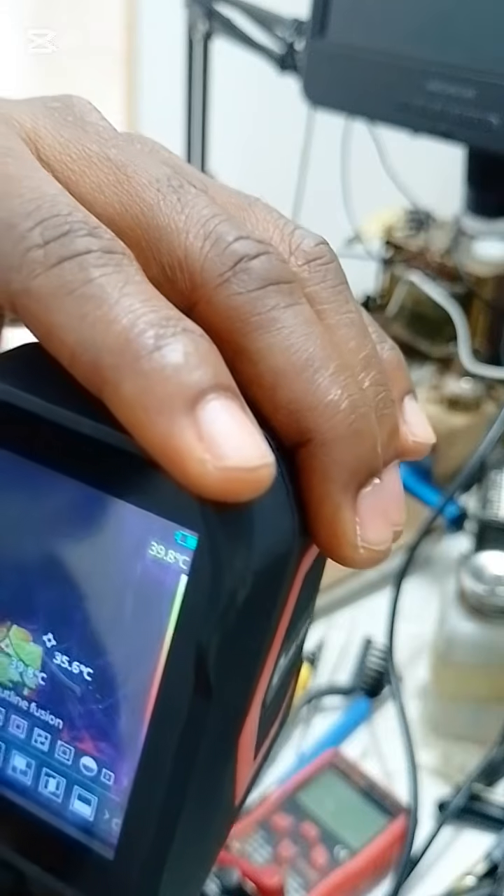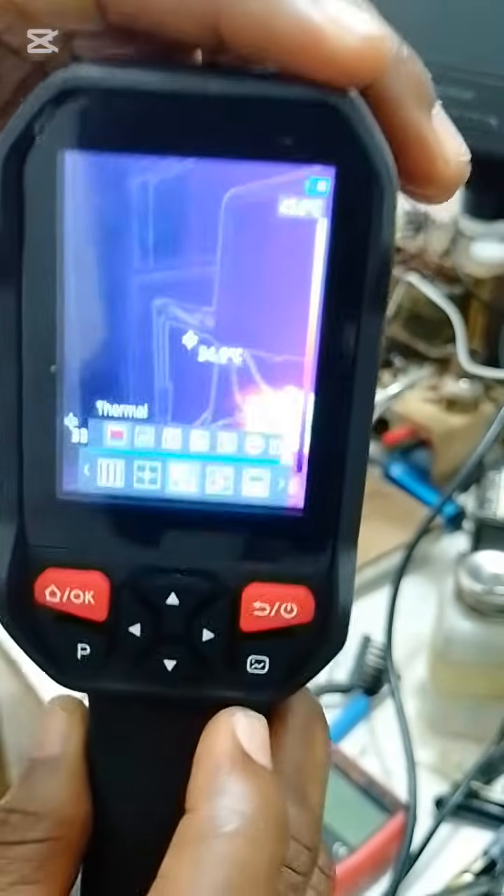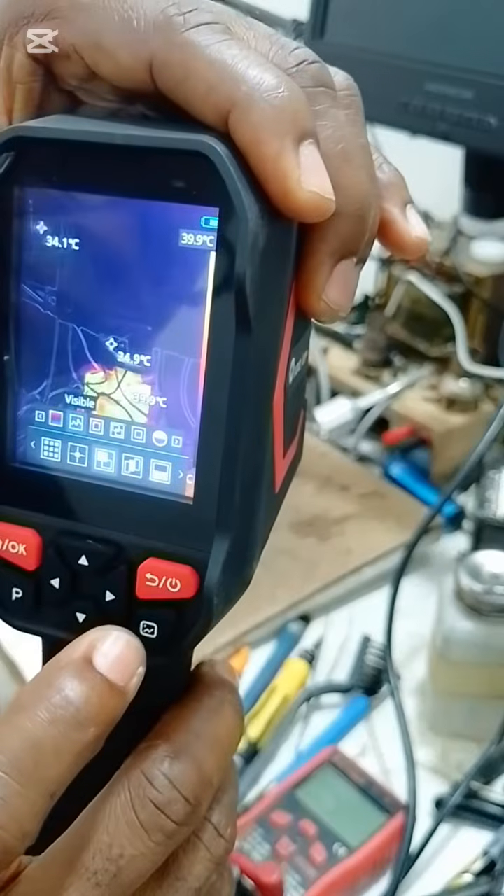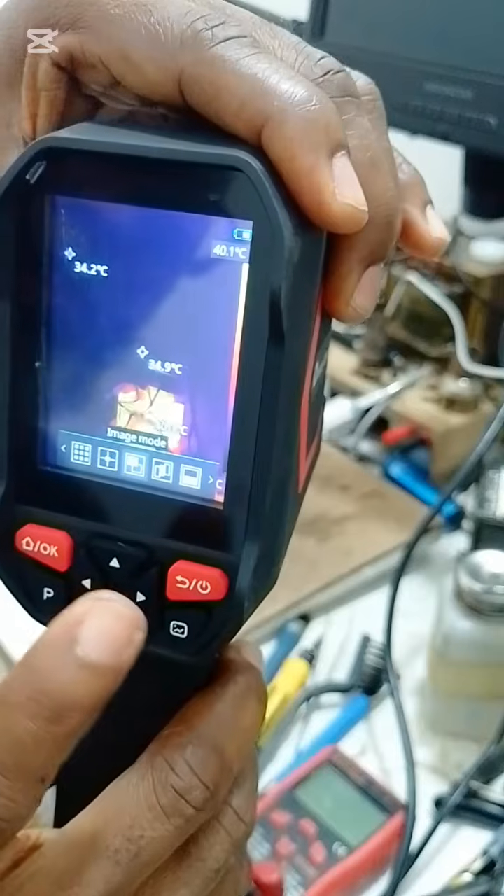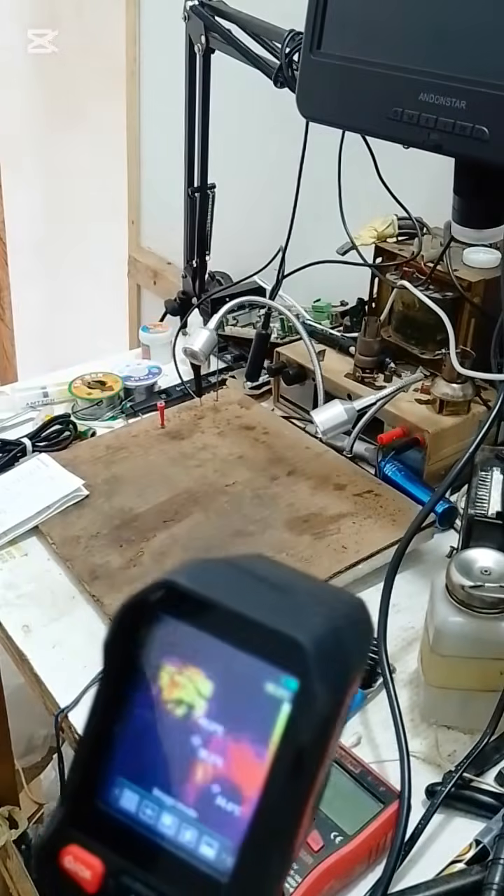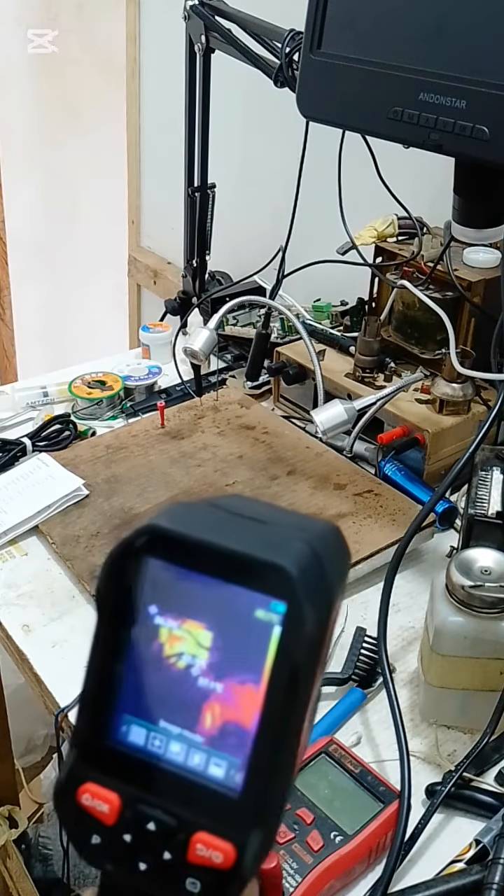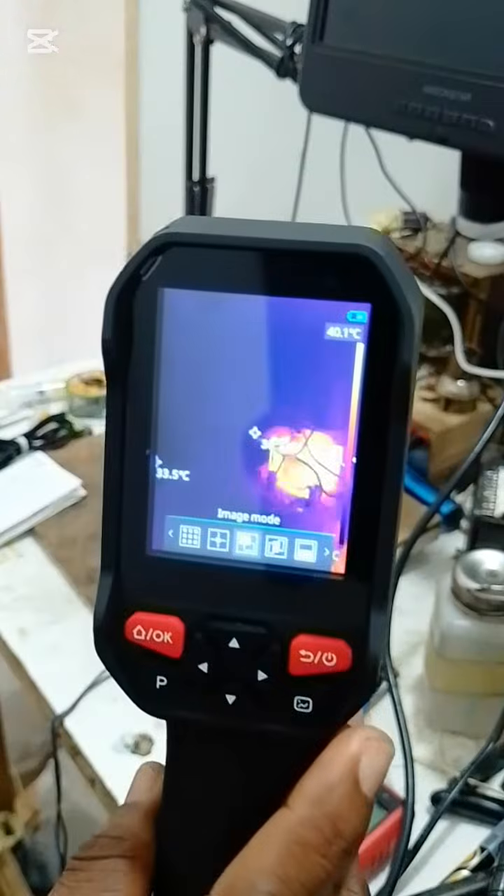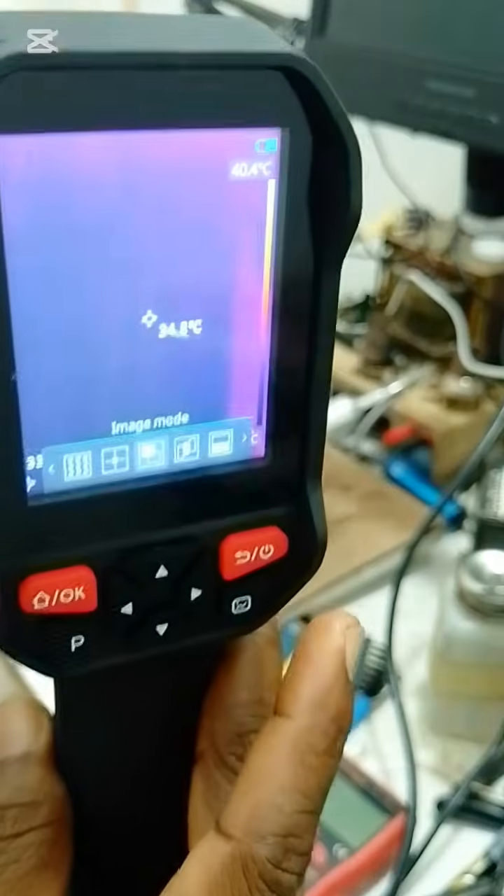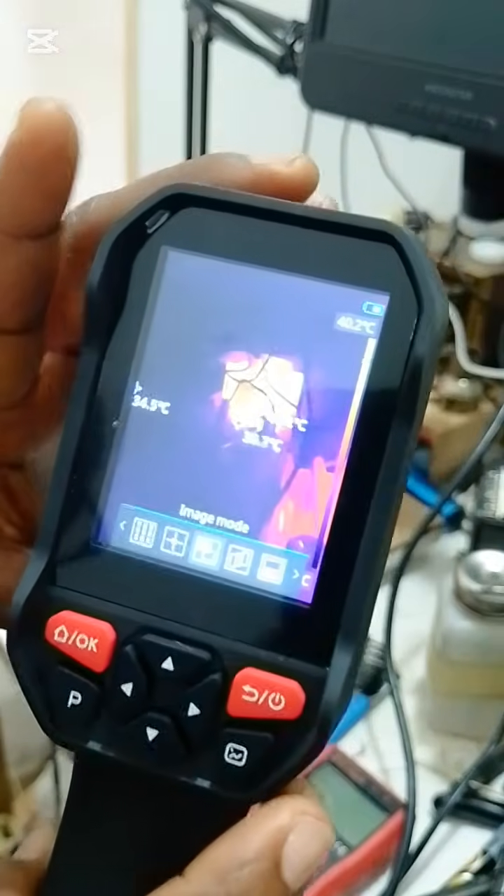So let's start with number one. We have the thermal mode. This is what you have in thermal mode. Look at the resolution as it is. That is the thermal mode.